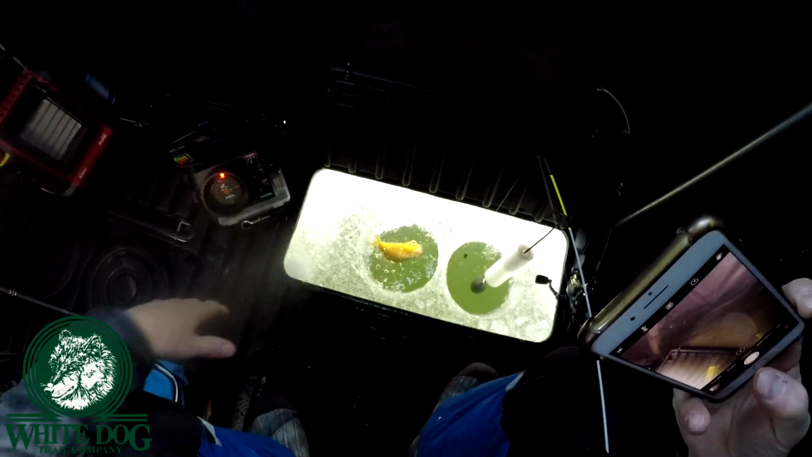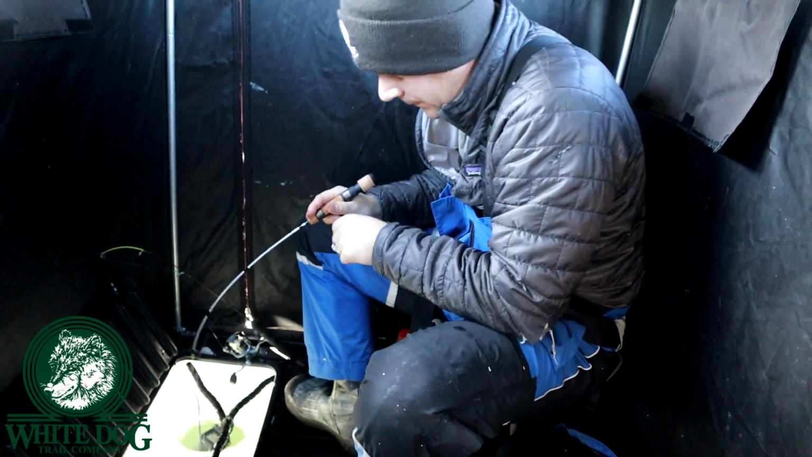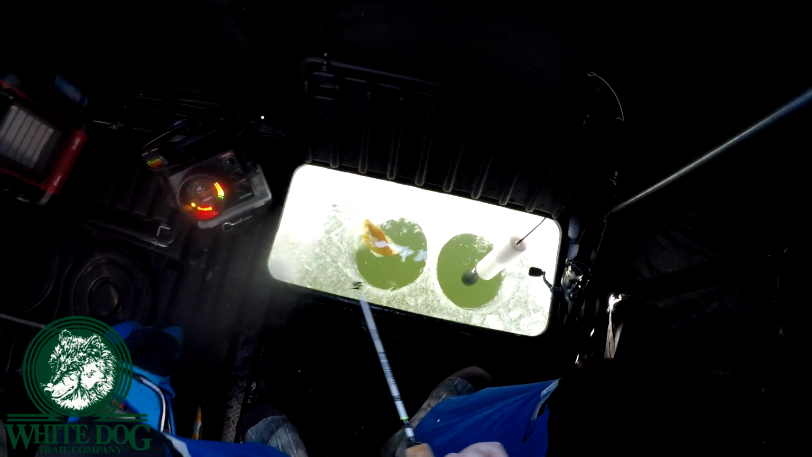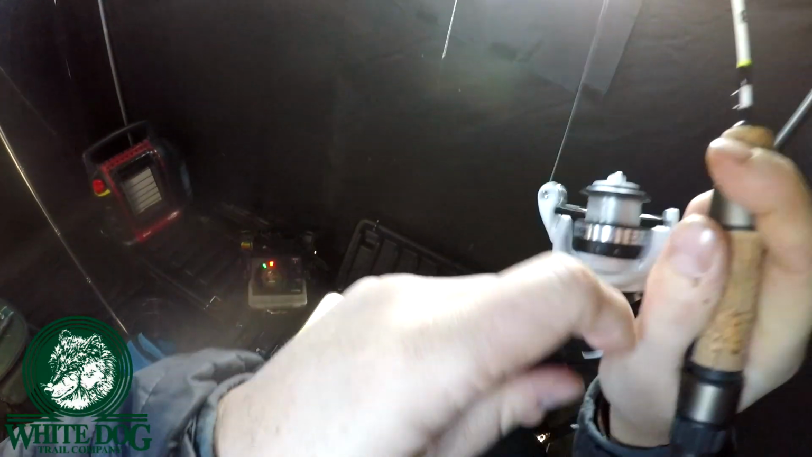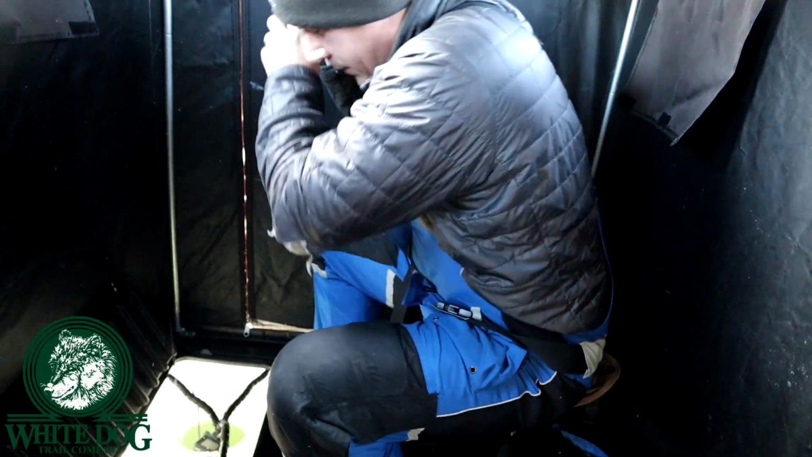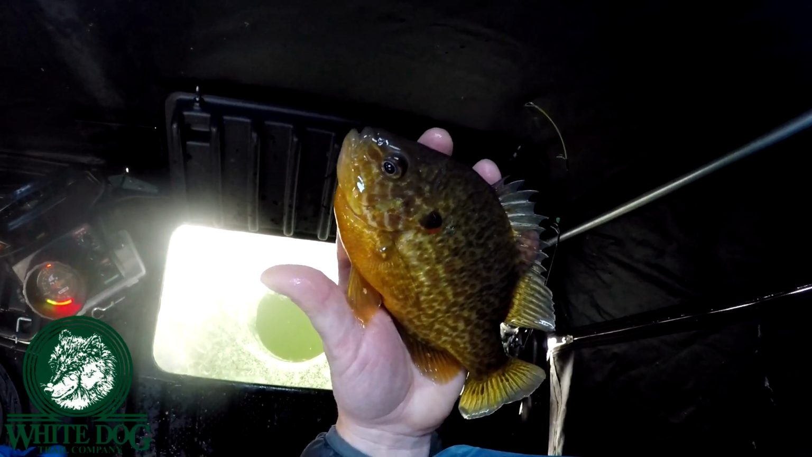See you, bud. Getting into some better sized bluegill. There's a better one. This beautiful thing. Wow, that's the biggest one. Look at that bad boy. See ya.